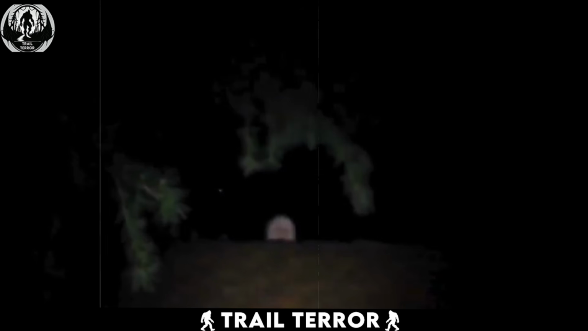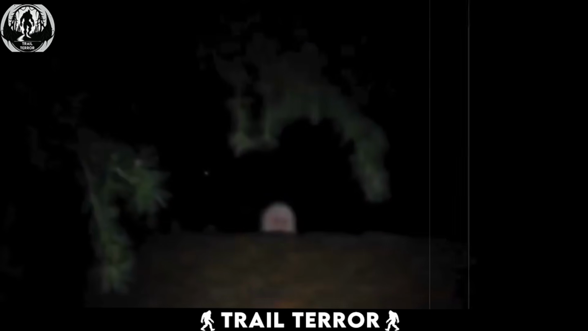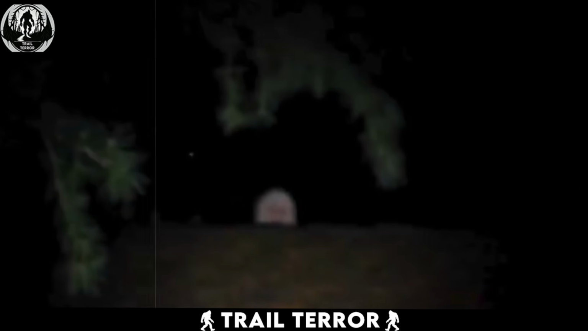It looked like a human with white straight hair, staring right at him. In seconds, the creature ducked back down and disappeared in the darkness. No matter how much the man tried, he could not find it again. The face of the creature reminds me of the Rake, but it seems way too calm compared to the descriptions I have heard about. What do you think?